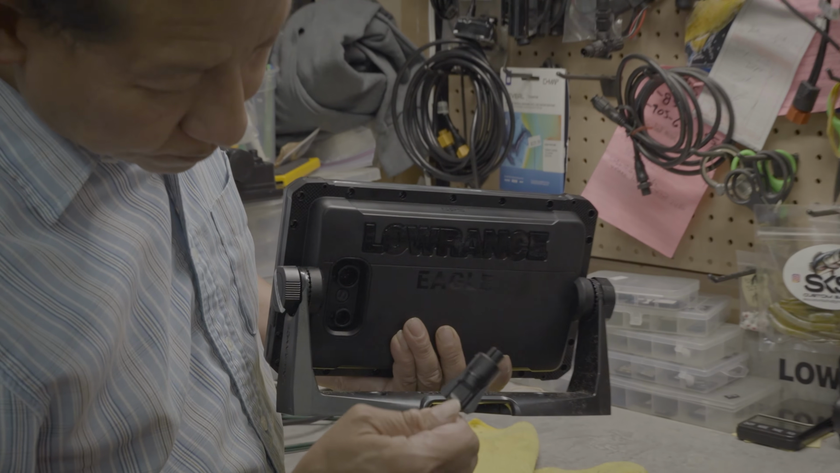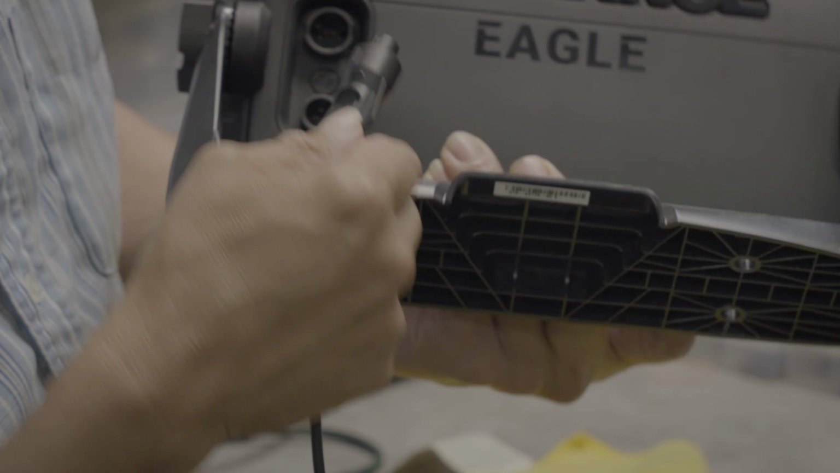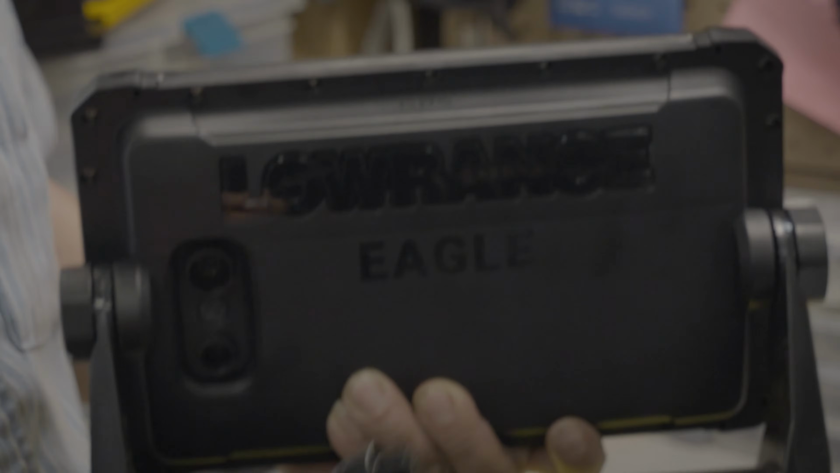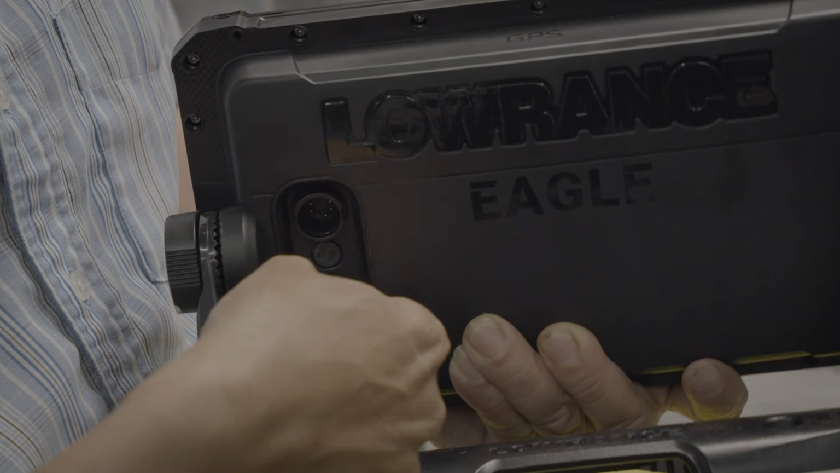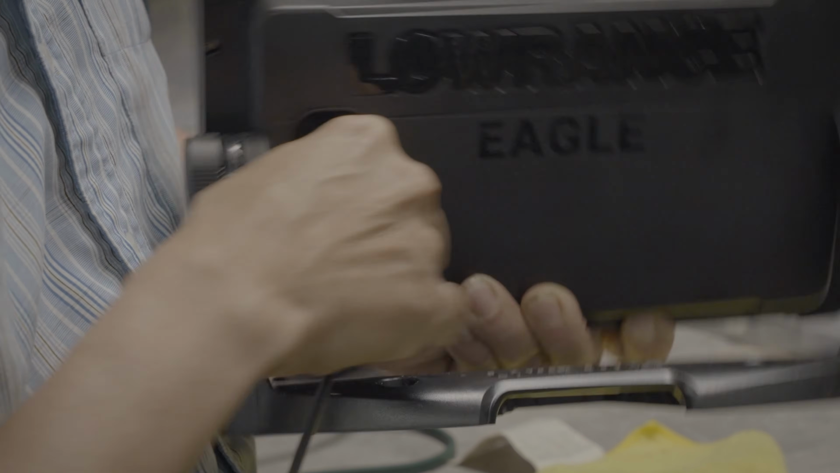If you look closely, there's an unlocked symbol here. You follow the pinning. There's a tab on the top. We push it in, and then we lock it. So that one's locked in position.